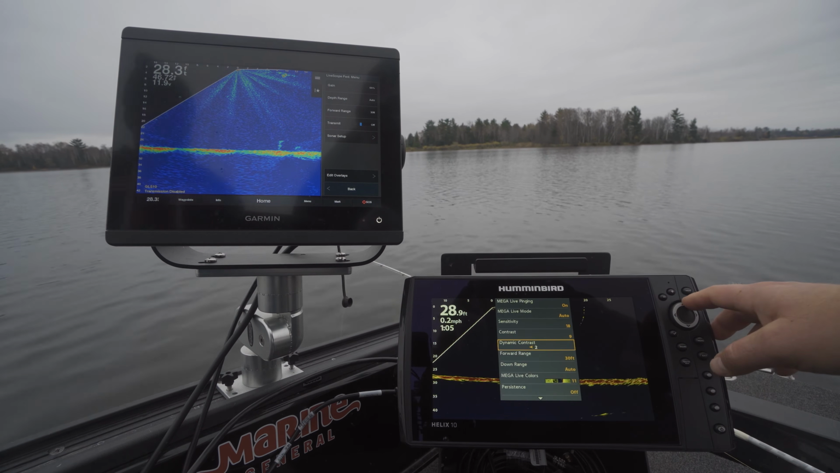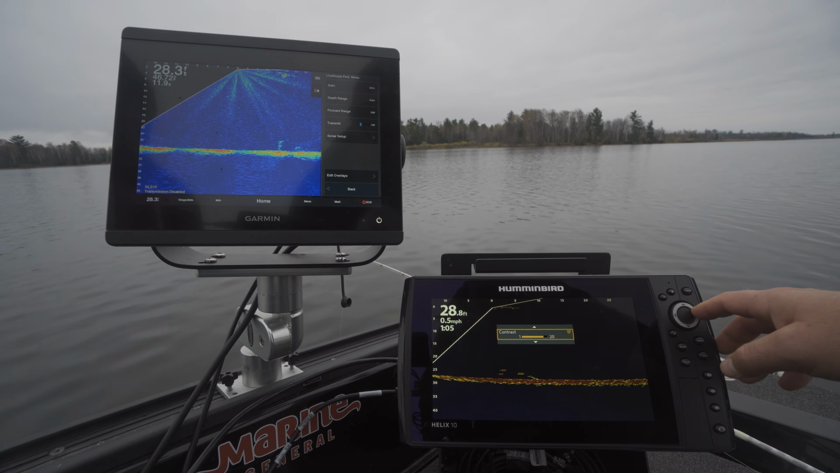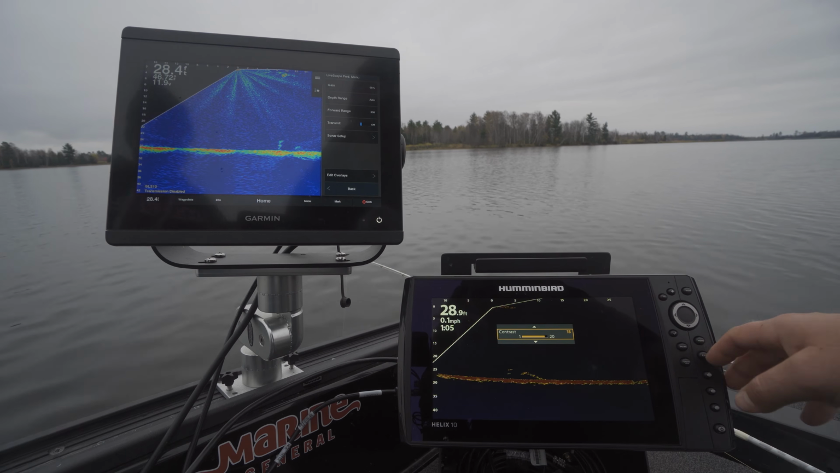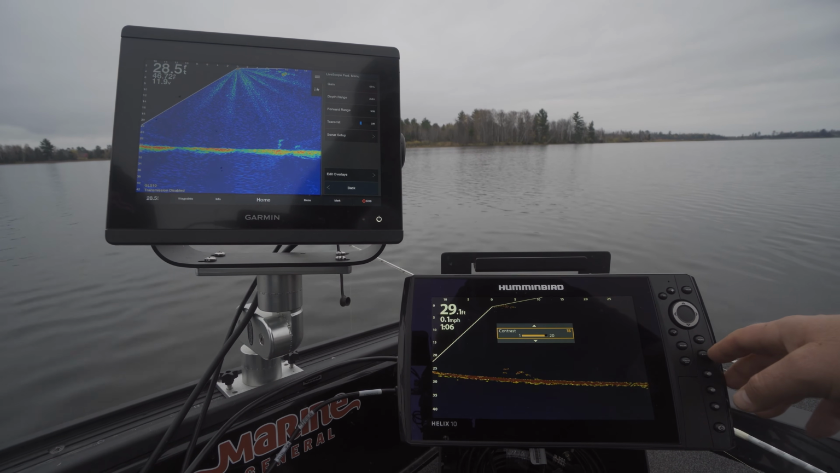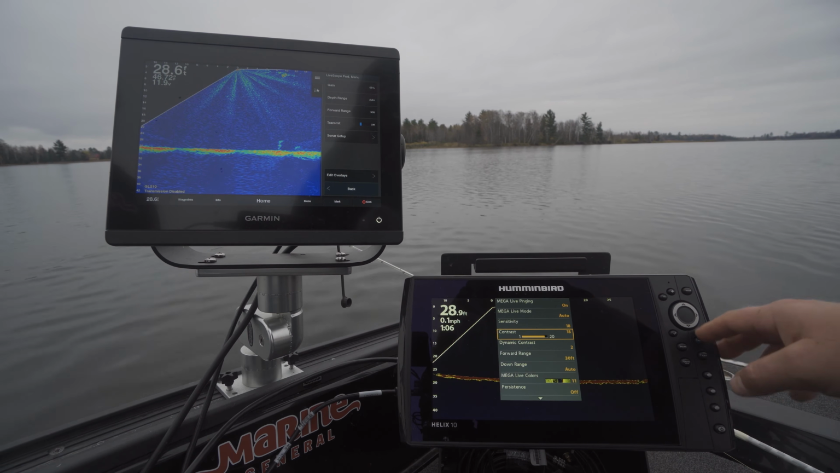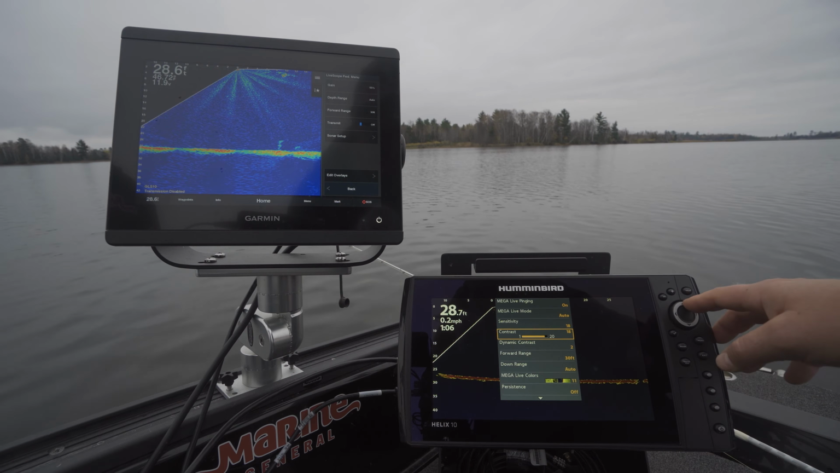This is actually probably the best color palette I've seen. Yeah, I've not seen this one on the Mega Live yet. Have you? No, I haven't seen anybody play with this one yet. I mean, it's just so new that literally we just got this two days ago. What color palette is that? So this is palette number 11.